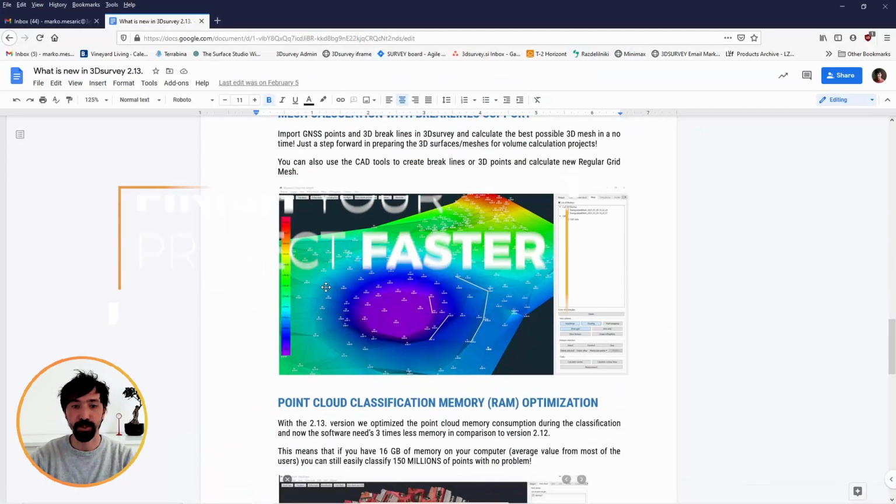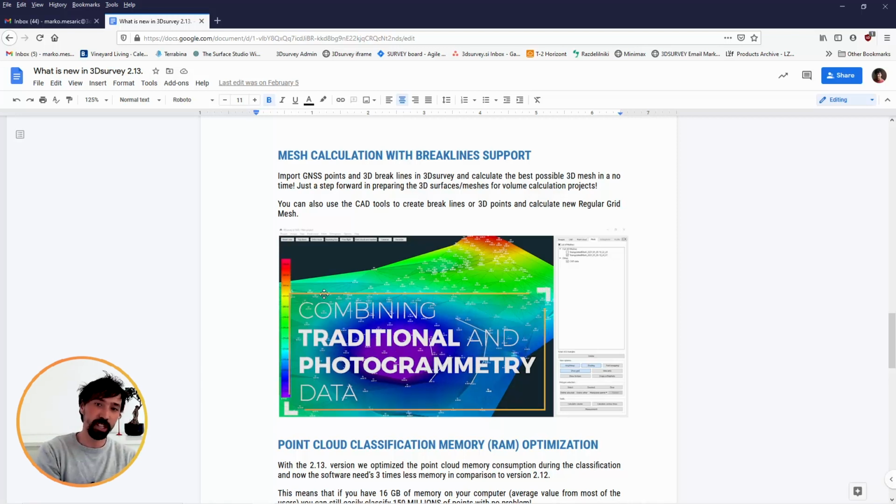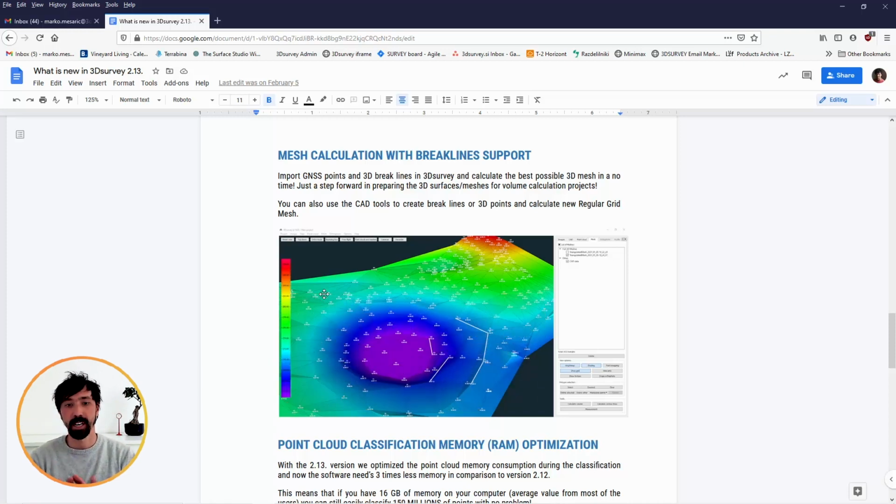Then another improvement is a functional improvement. We were waiting for this one really long, but we finally finished it. It's done, and it's the so-called mesh calculation with breakline support. It's a really nice one. If you need to move from traditional data to photogrammetry data, now you're able to do this. I think no other software has solved this function so nicely.